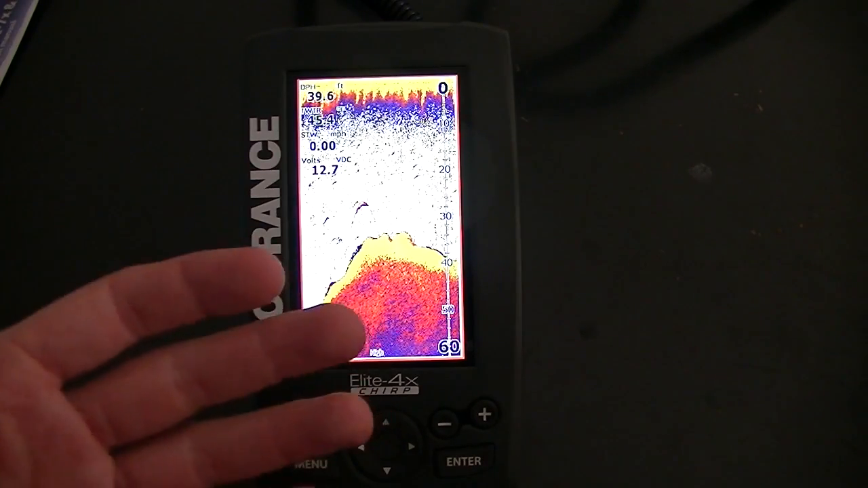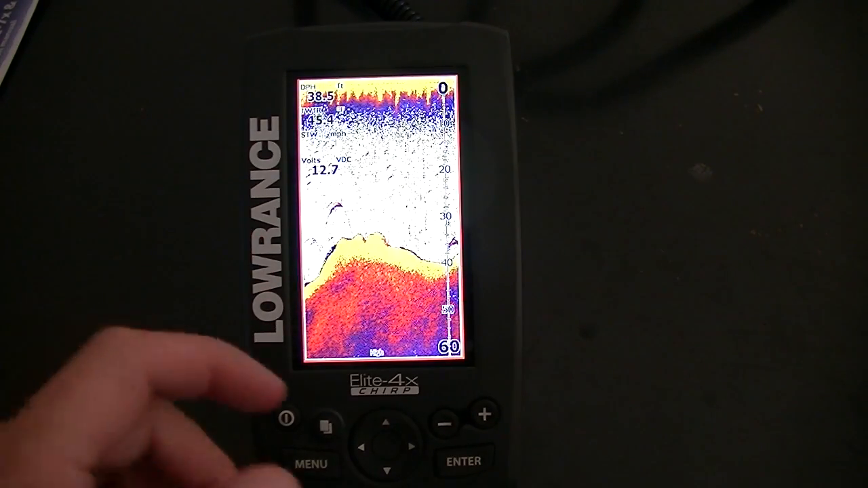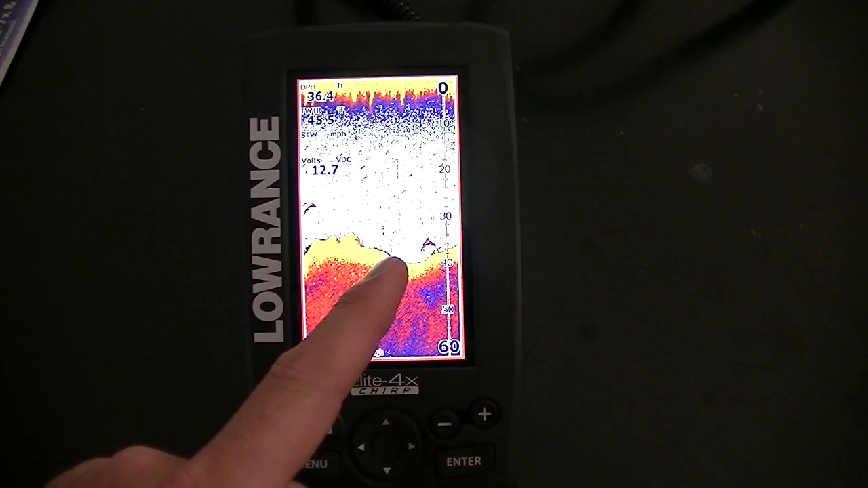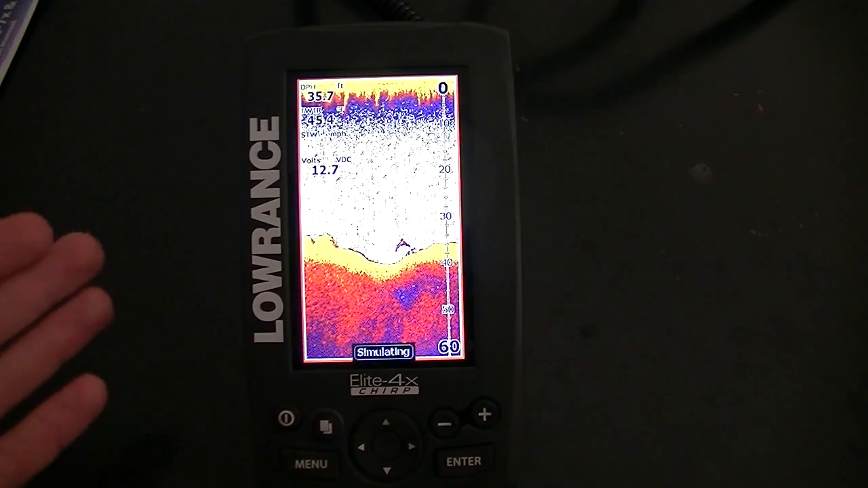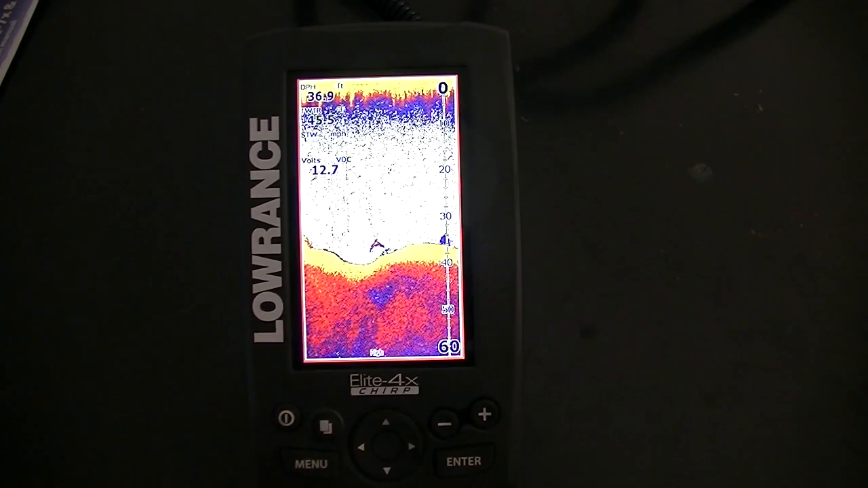A lot of times when you see these arches on the simulator, they're fish, but when you get out in the water, you're not always seeing these arches, because this is basically a fish sitting still and then you're going over it. Fish don't always sit still, and they're not all directly underneath your transducer, and these ones that you're seeing with the arches are directly underneath your transducer.